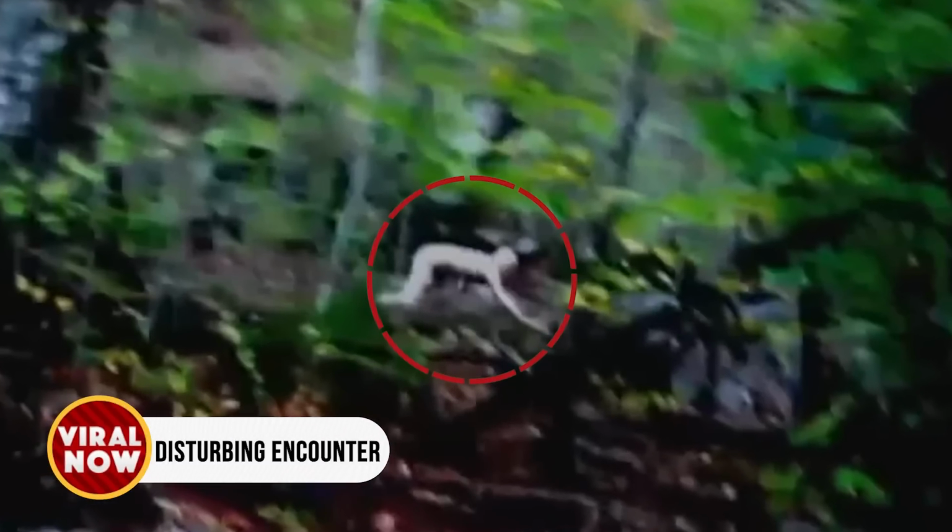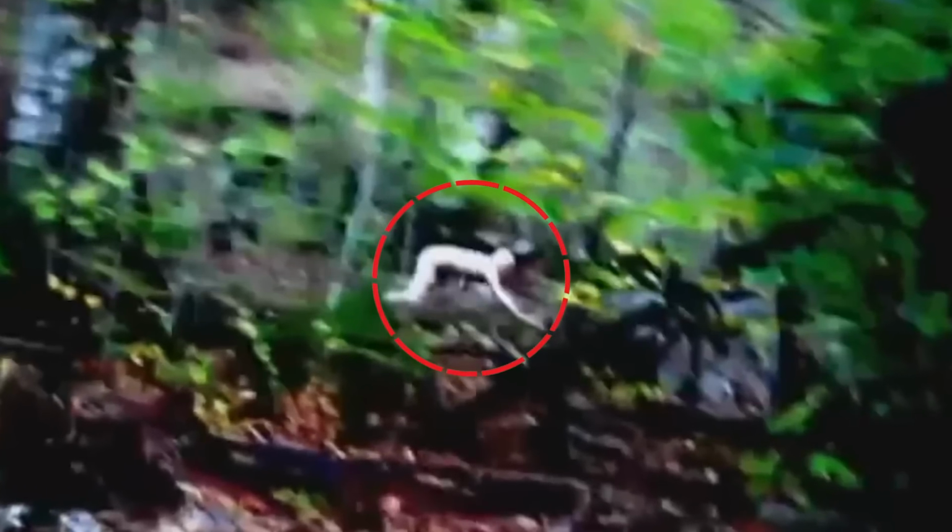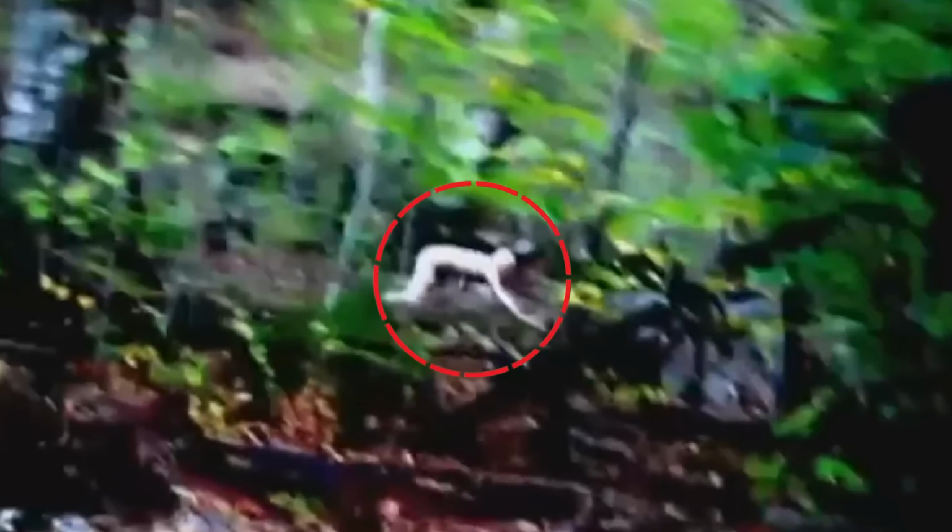Disturbing encounter. While exploring the woods, a group of friends stumbled upon a motionless person lying on the ground. Alright, she's just sleeping. She's sleeping. Despite their fear, they moved closer to investigate. The person held an object with peculiar markings, but before they could process what was happening, a pale, creepy creature resembling a rake was seen running through the forest on all fours. The friends, too terrified to pursue it, were left wondering if the creature was responsible for the person's fate.